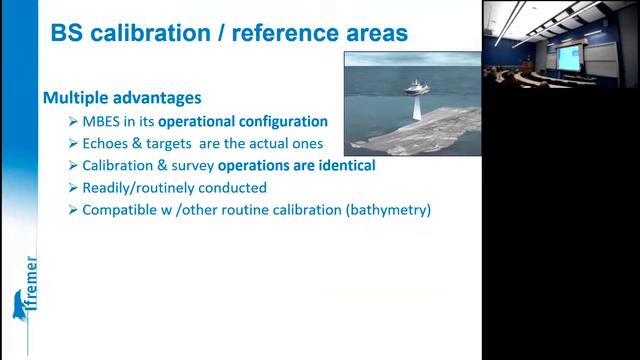Imagine, the multibeam is operated in its operational configuration, so the echoes and the targets are real things, not an artificial metal sphere. The calibration operation and the survey operations are the same. So this can be conducted very efficiently. And more than that, you can imagine combining this with the other calibration operations that are made routinely for the bathymetry.